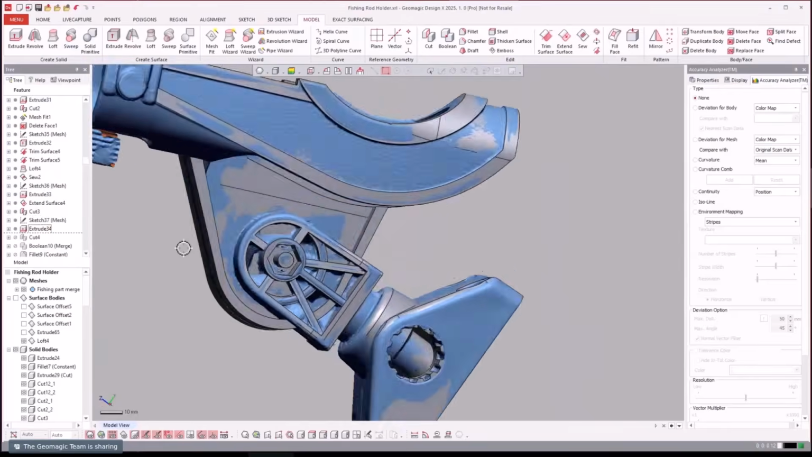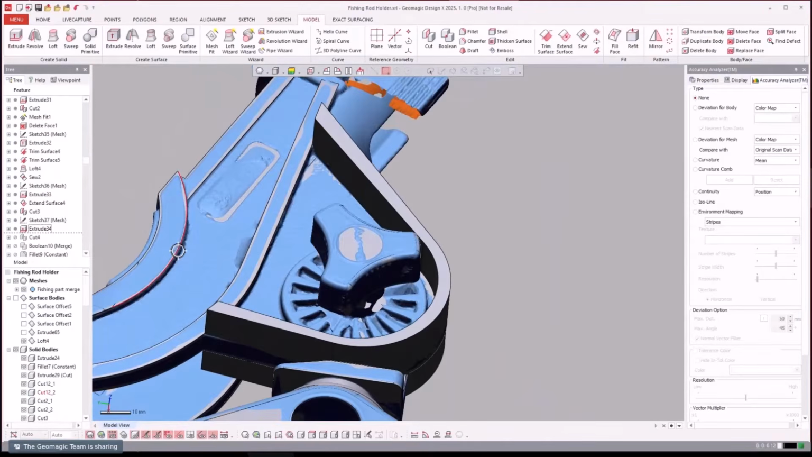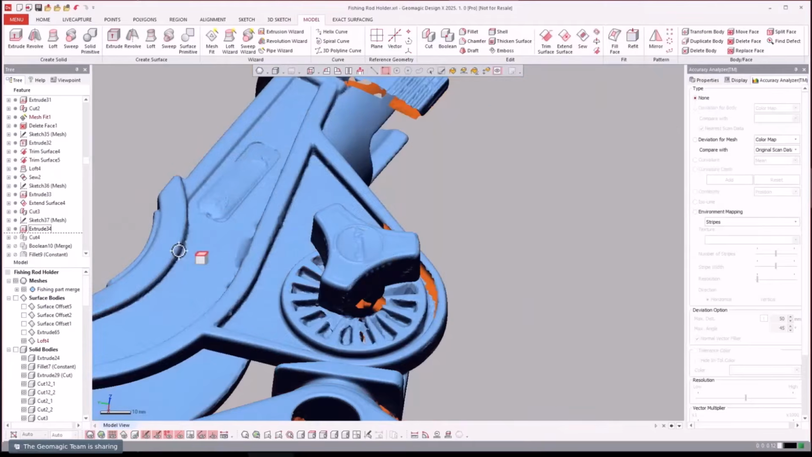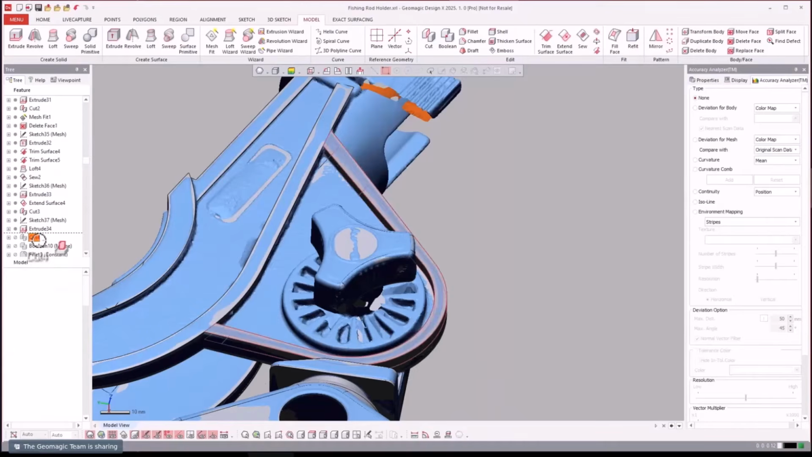Now we're offsetting that because again it has a rib as well. So you see how it's got a step. And then cut it down.